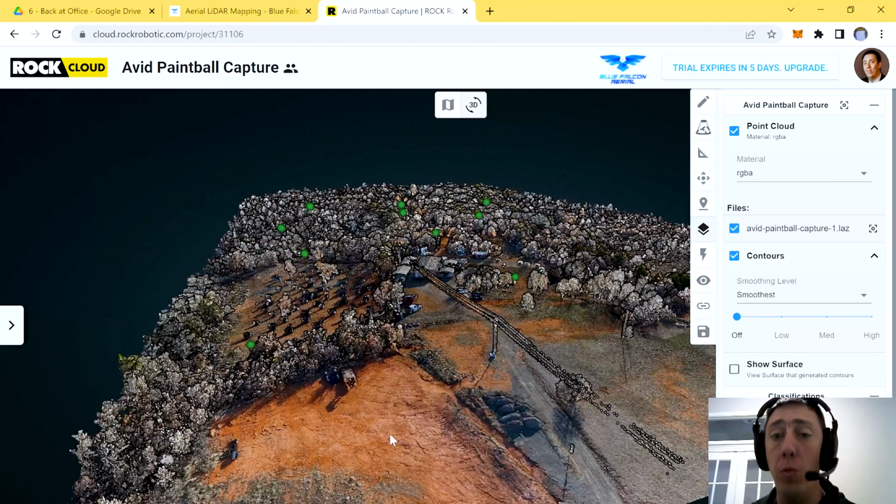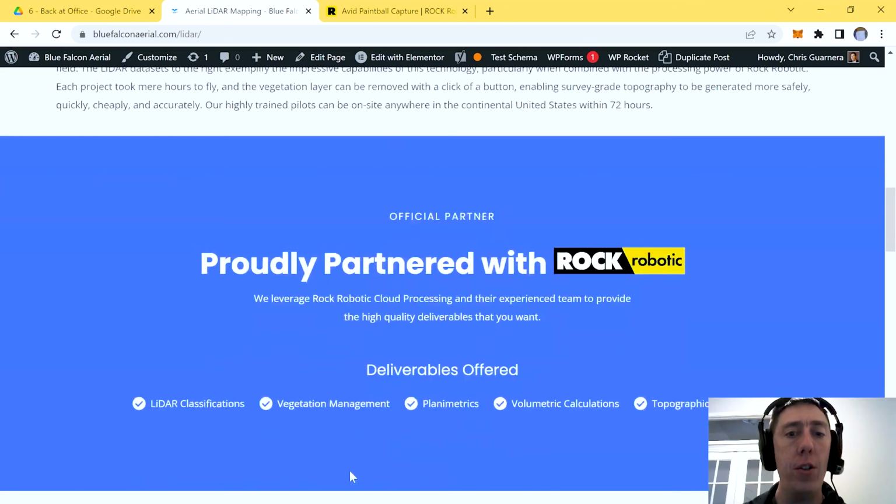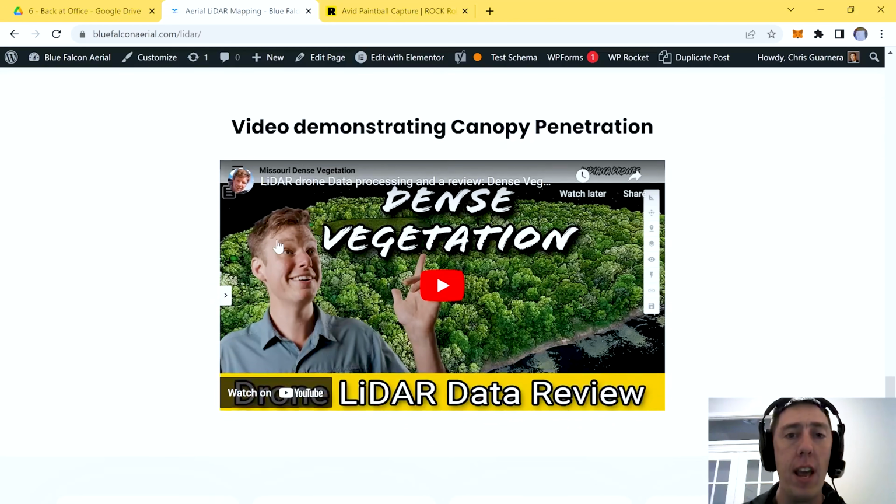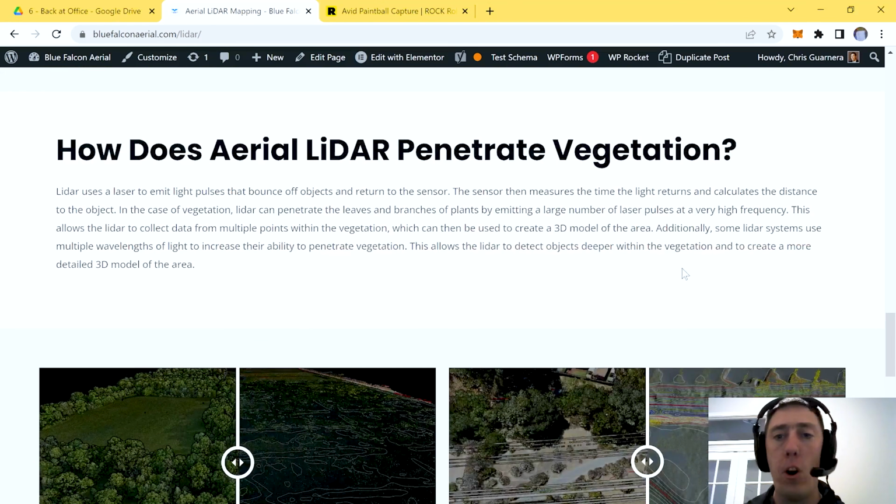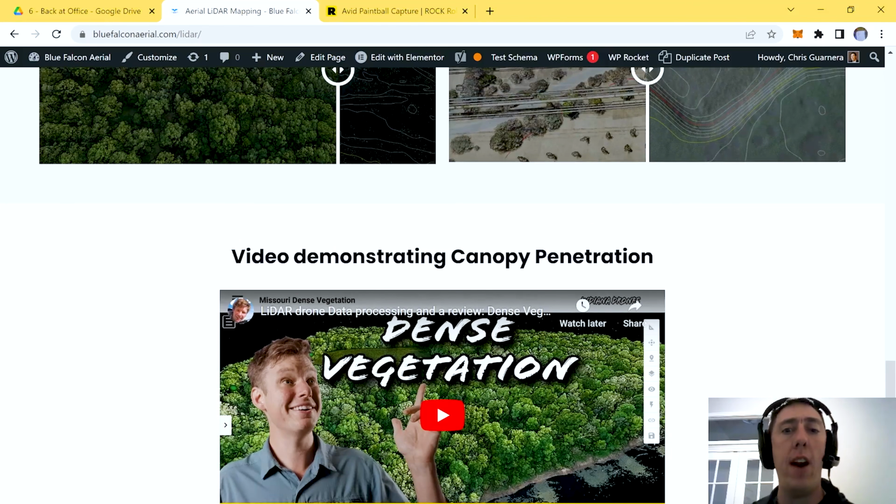Awesome. All right, so one of the really cool things about LiDAR is how it's able to penetrate through the vegetation canopy on a project, right? And I have more information on our website. If you go over here to the aerial LiDAR section, there's a little blurb of how it does it, some examples of what it looks like, and of course the video that Harrison from Rock Robotics put out that explained a lot more detail on how that works.